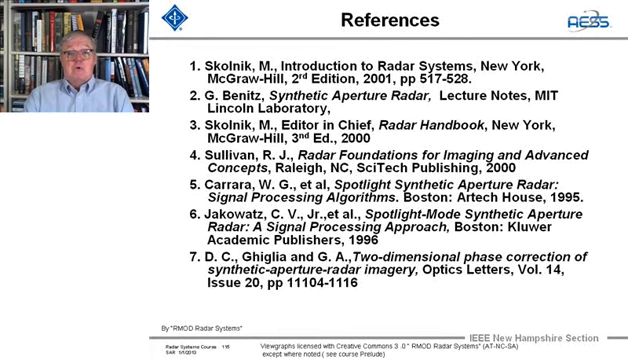Anyway, Roger wrote a great book published by SciTech called Foundations of Imaging and Advanced Concepts. When Merrill Skolnik put together his 3rd edition in 2000, he asked Roger to write the chapter on synthetic aperture radar, and that chapter is approximately 45 pages long, as I remember.